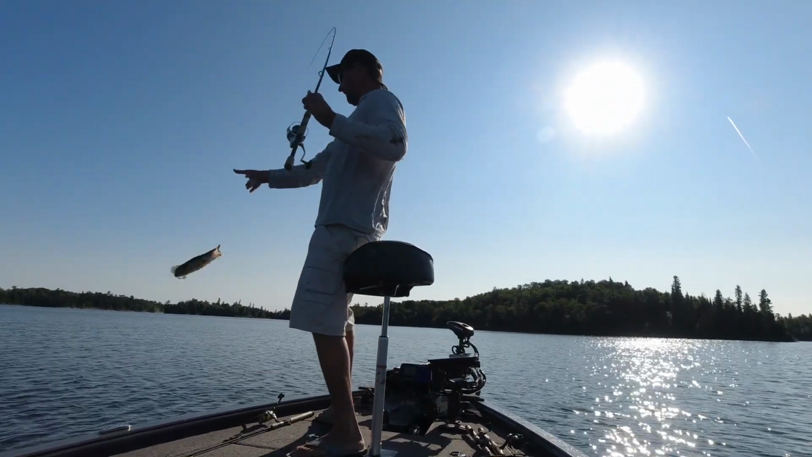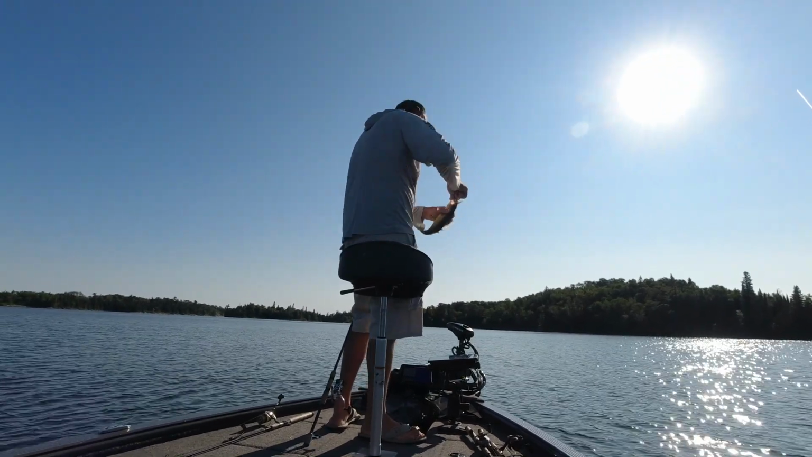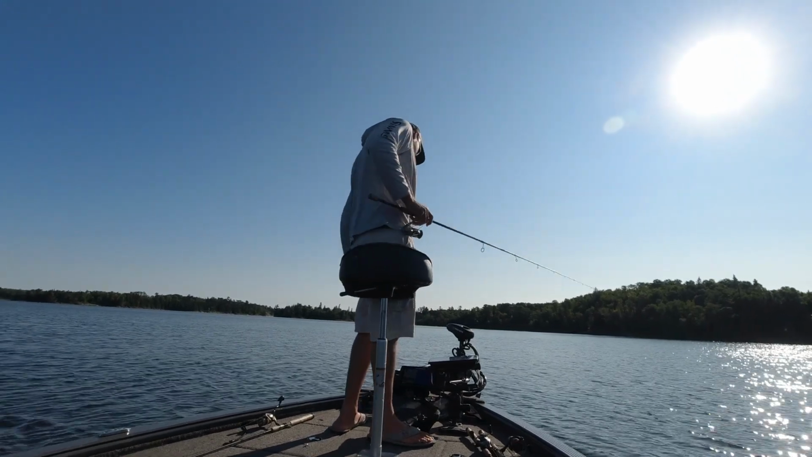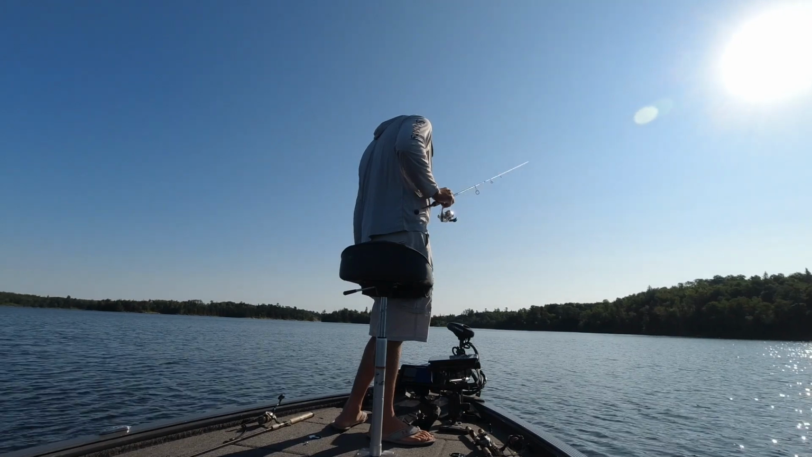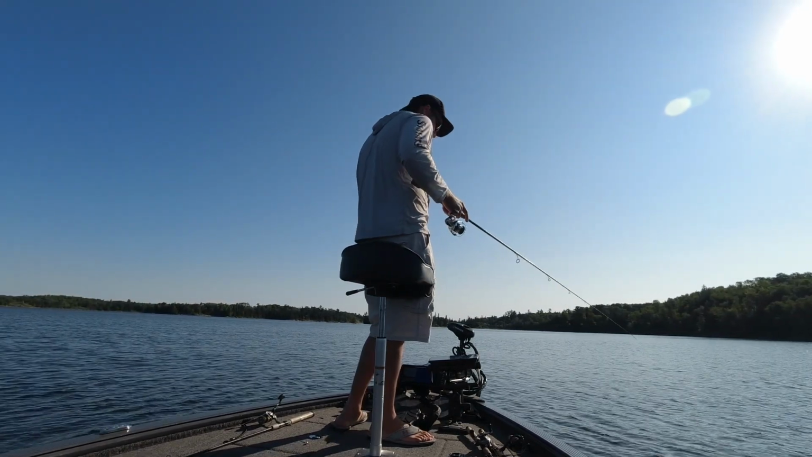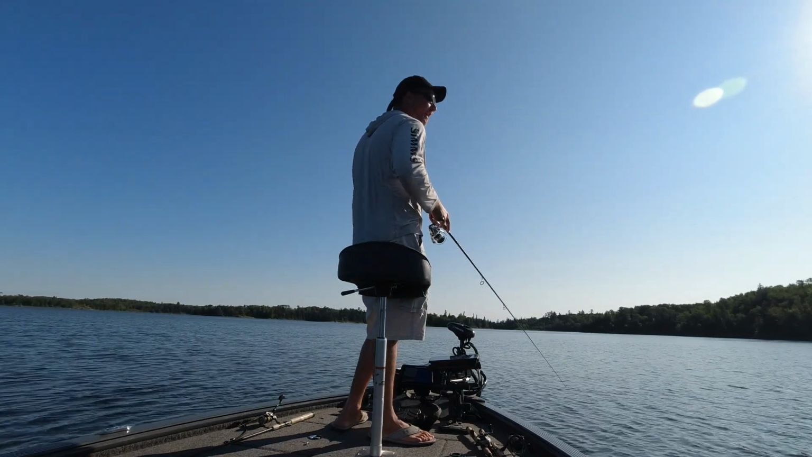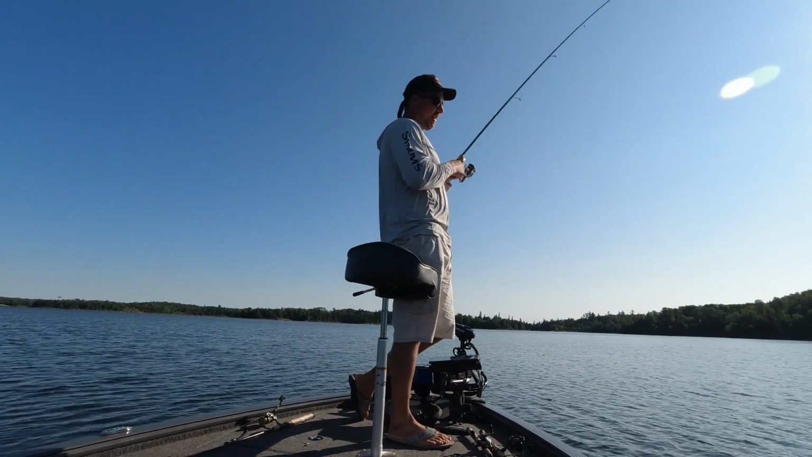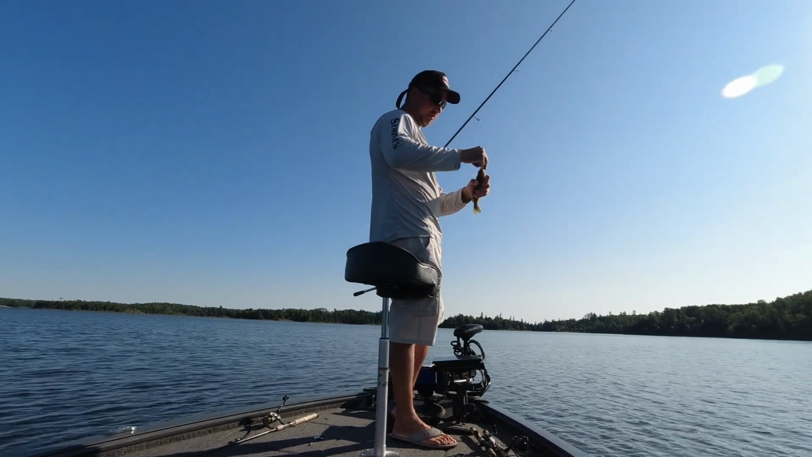I'm going back to the idol for probably not that long until I find more, but last one. I'm still on that same worm. Like I said, there's no rocks down here, it's just mud, so I'm not going to lose my bait unless old Mr. Pike comes chewing through. That one's a little one. That's a perch. First perch.